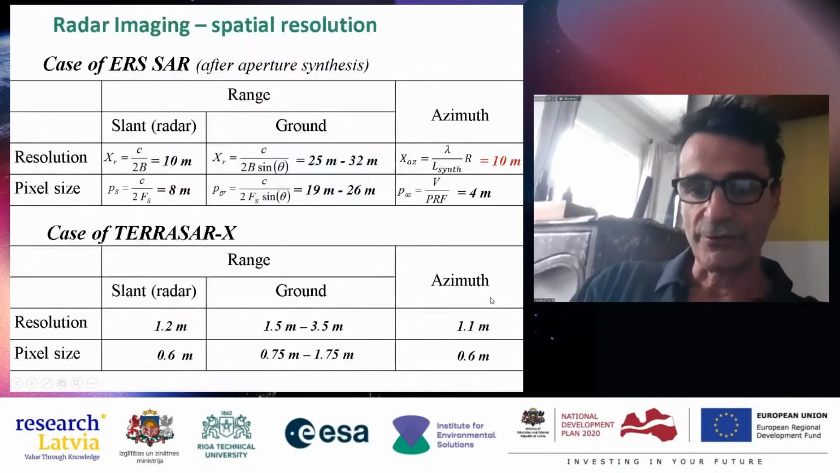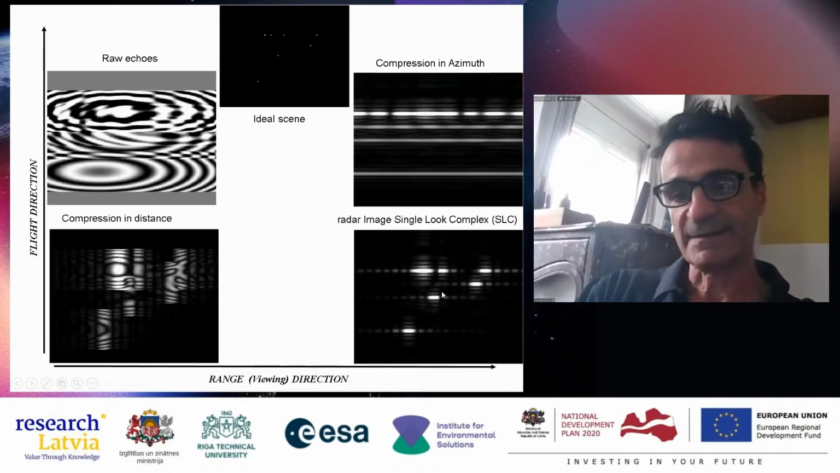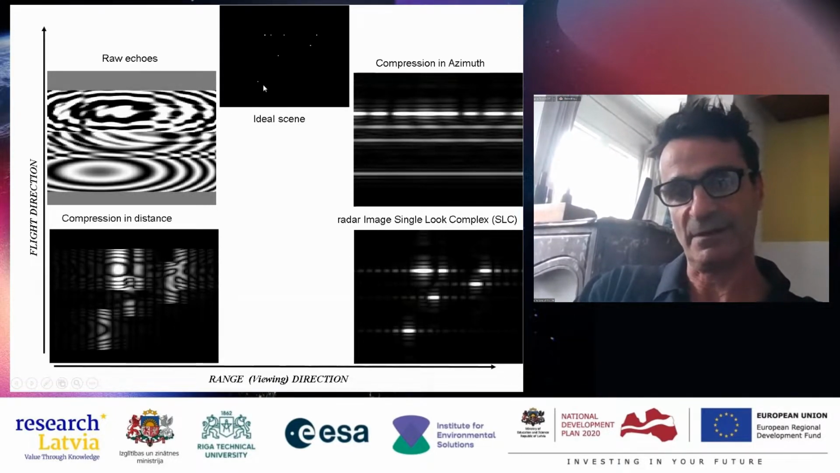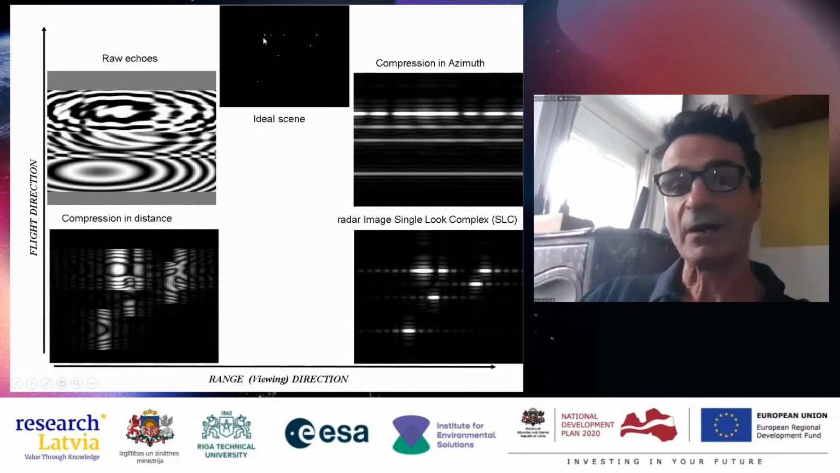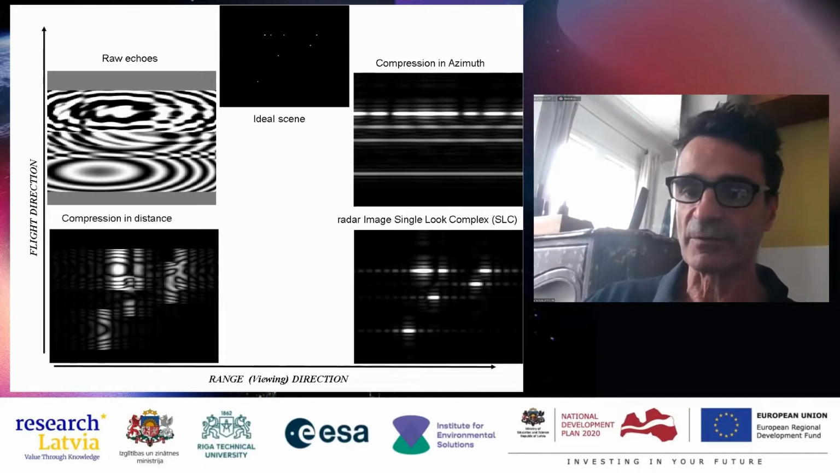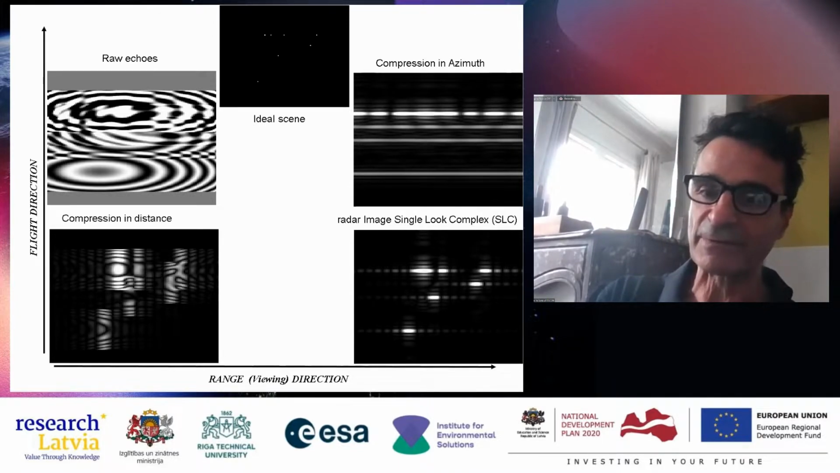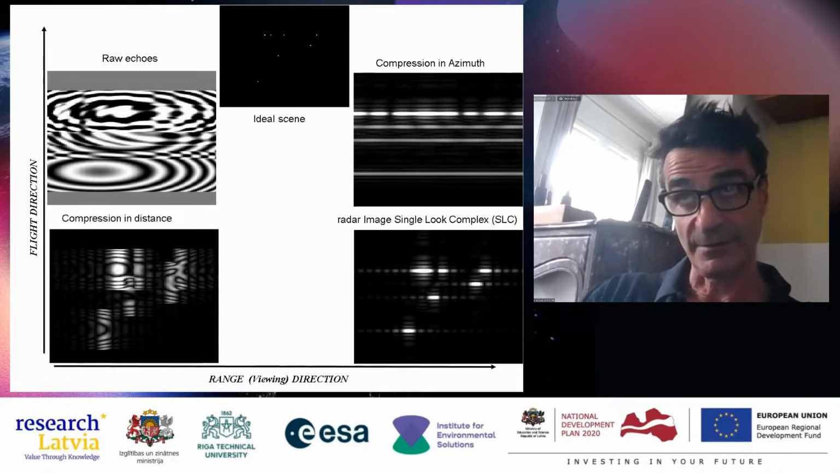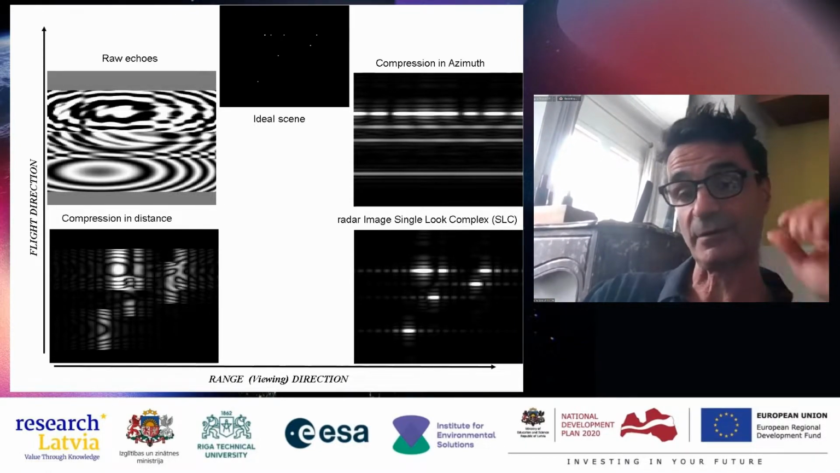So you can see that I manage to discriminate some targets, but other ones, for example these two, are smaller and smaller even than the spatial resolution after azimuthal synthetic aperture compression.